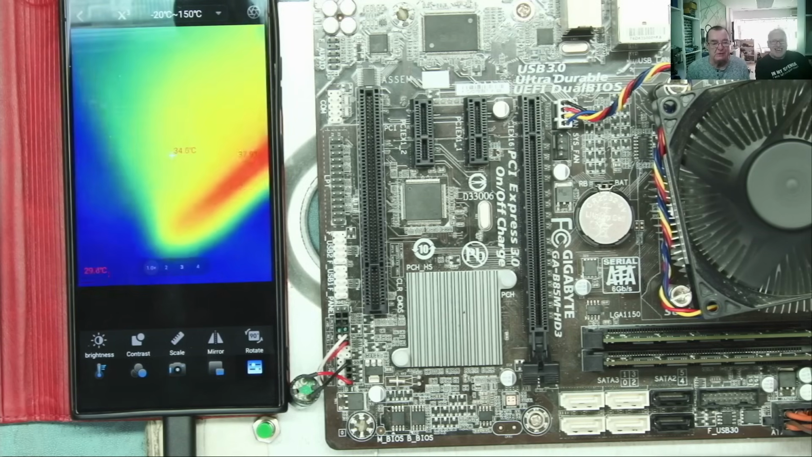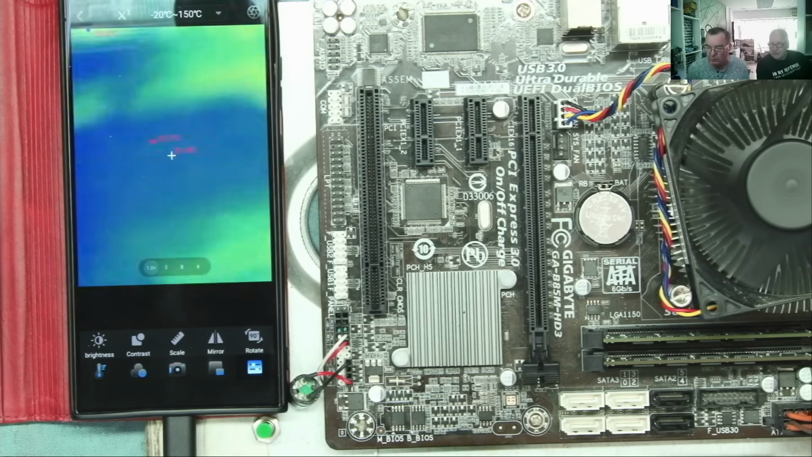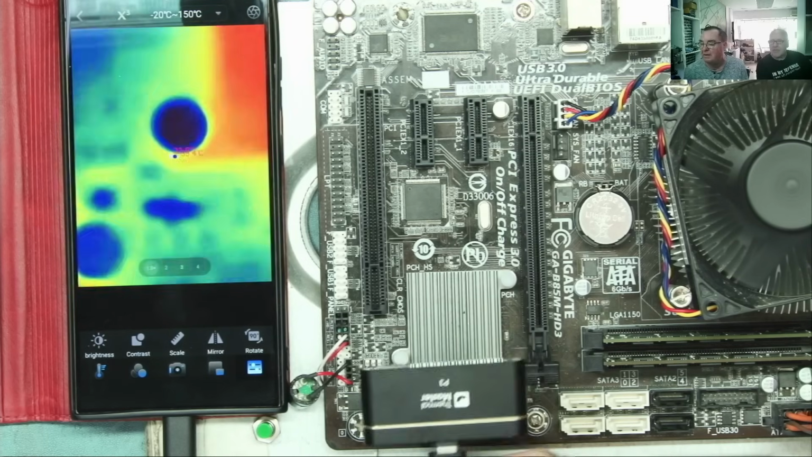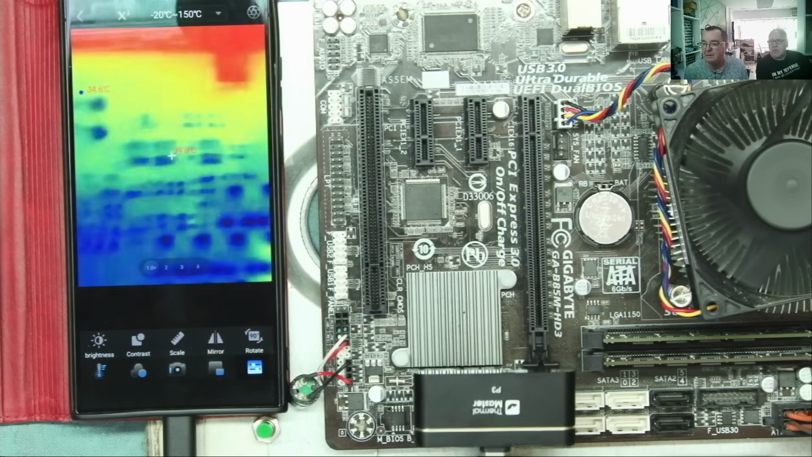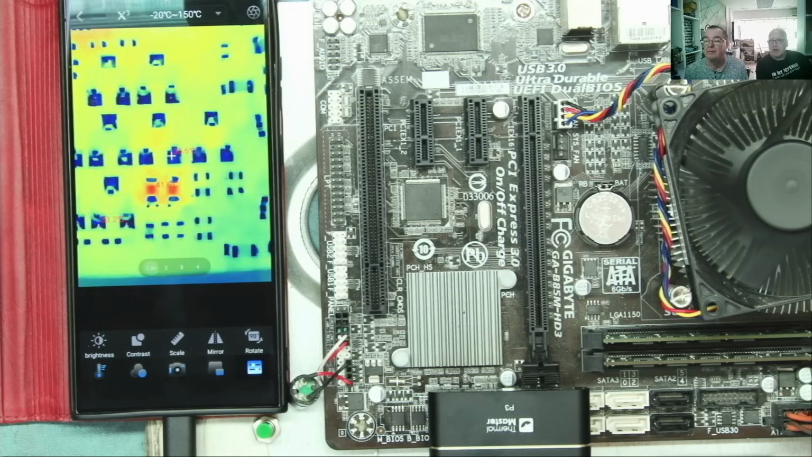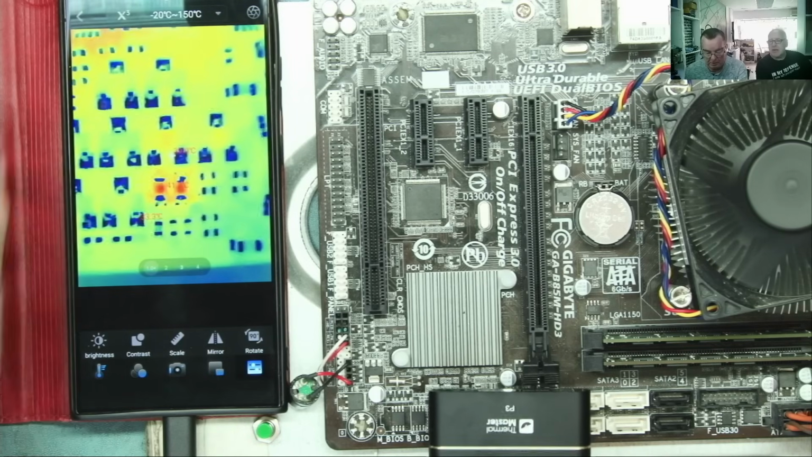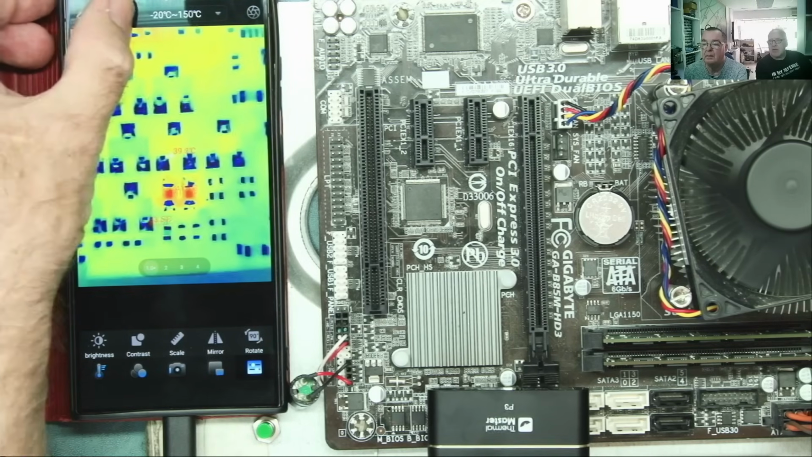So, first of all, I want to just ask Detlef about this X3 mode and what he thinks is happening here. If I get very close to the board again. Ooh, that's close. That's really close. Nice, and you can tell the temperature. Absolutely. Now, that's with X3 mode on. What's the X3 mode?